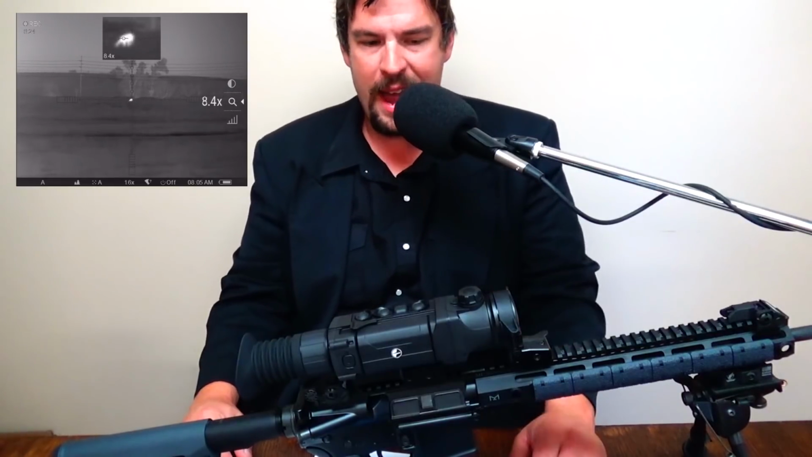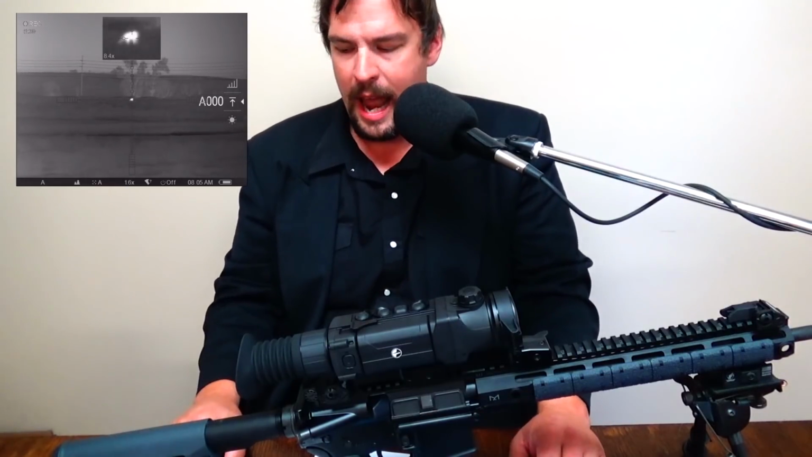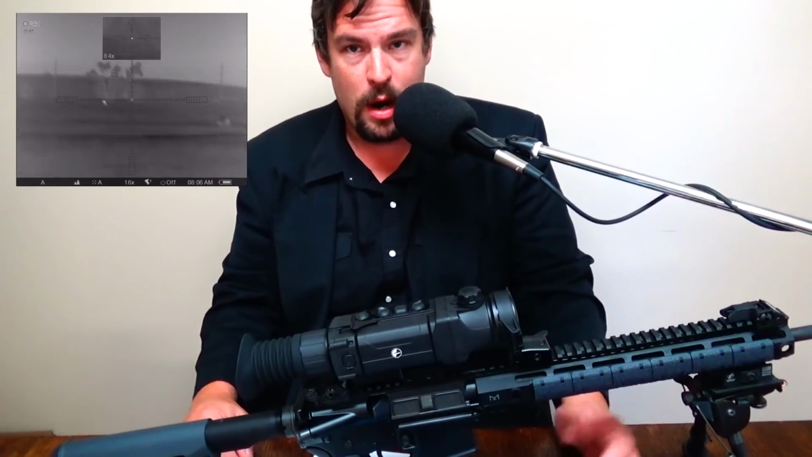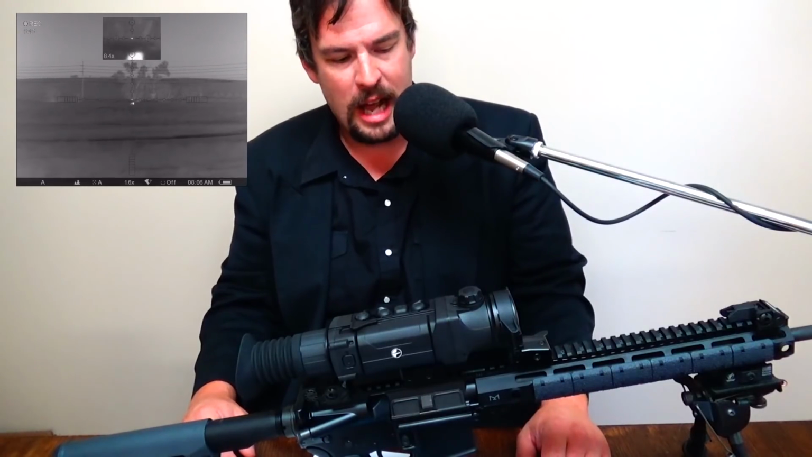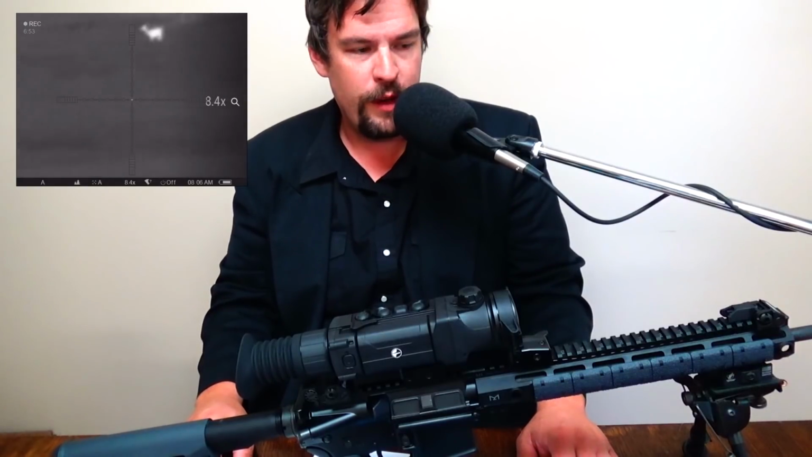Now, the Pulsar XP50, if I'm not mistaken, is kind of the flagship version of this line, and this is the big, expensive one, if you will. This is the nice one. This is the one that a guy could use actually, you know, in real life with a rifle and shoot a few hundred yards, right? So this is what I definitely wanted to get my hands on for a long time, and now finally they're kind of available for normal people, and I was able, through OpticsPlanet, to actually get one in for review.